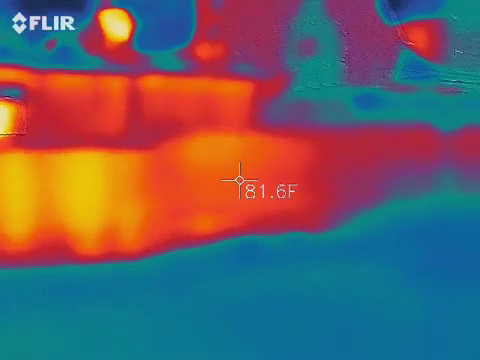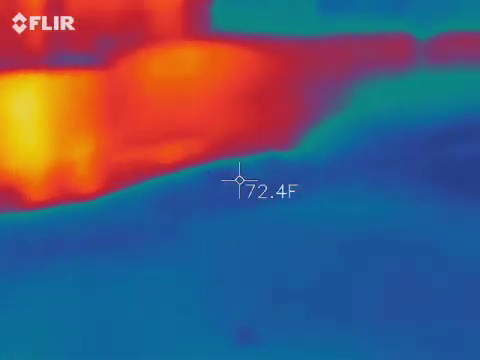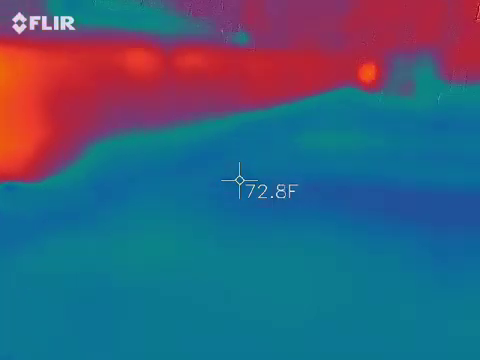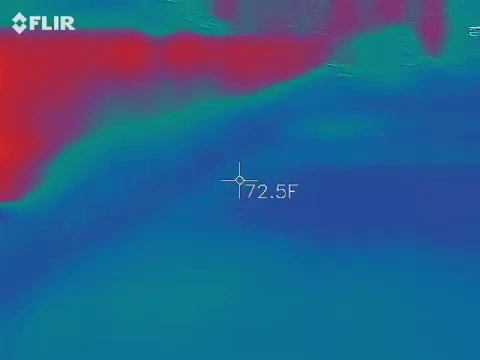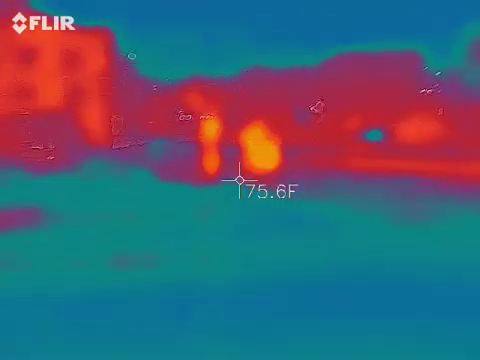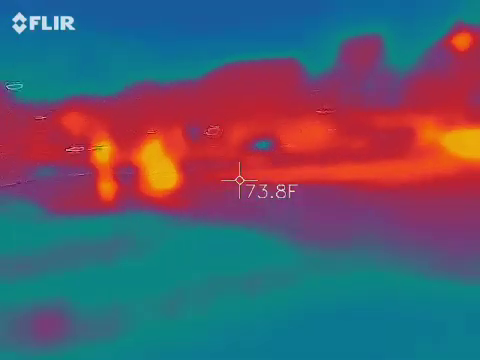Tracking. I got 81 on the wall. But I think that's the kitchen, because it's a white wall, so it's going to pick up heat better.